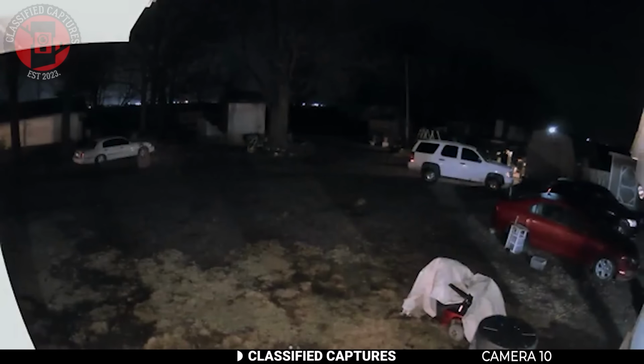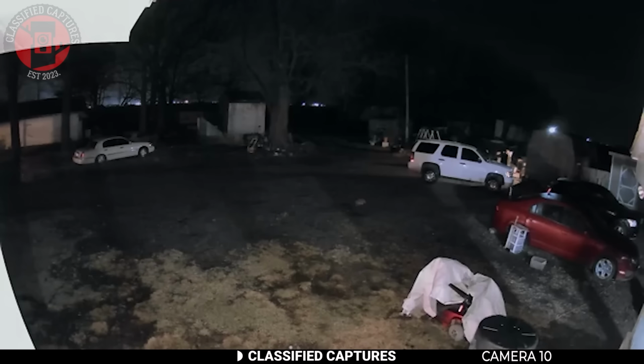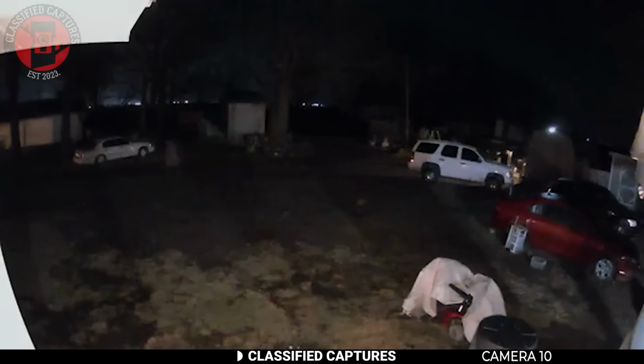But just as the figure reaches the edge of the camera's view, it begins to fade into thin air until there's nothing left. And there was no sign of anyone entering or leaving the property. The homeowner said no one in the neighborhood matches the description, and the sensors didn't trigger again after that moment. Many who've seen the footage claim it looks like the ghost of a child, while skeptics argue it could be a camera glitch. Either way, the sight of that pale, drifting figure vanishing into the night has given everyone serious chills.